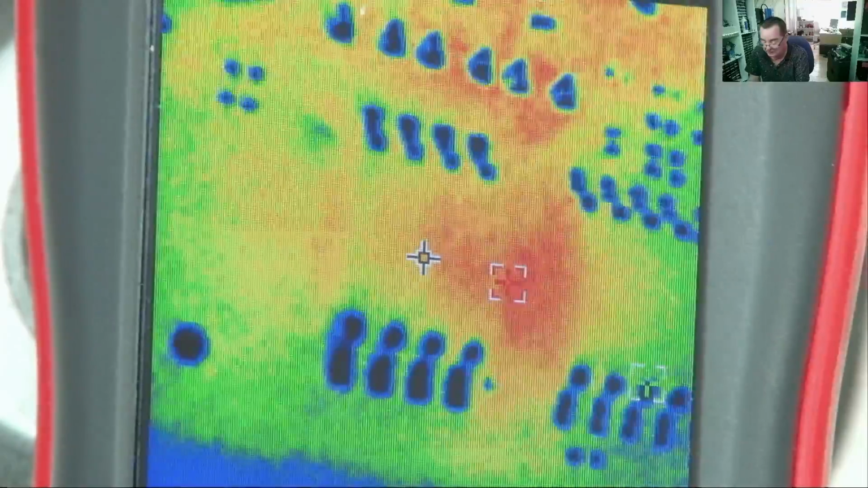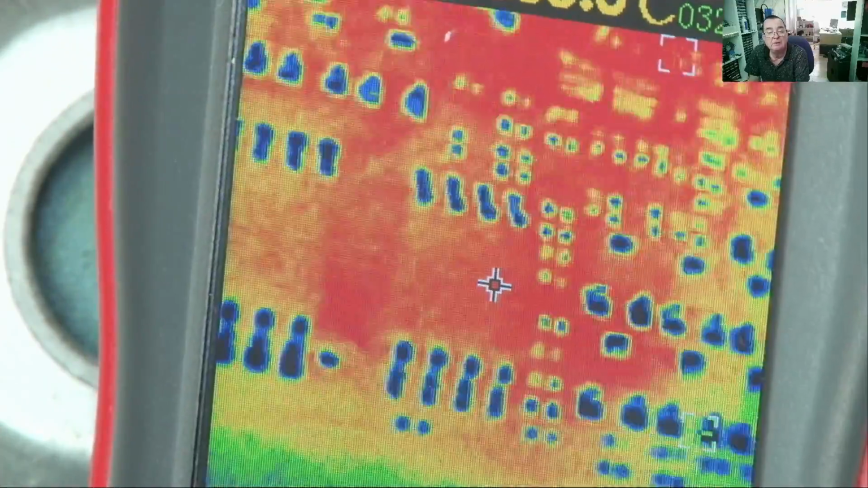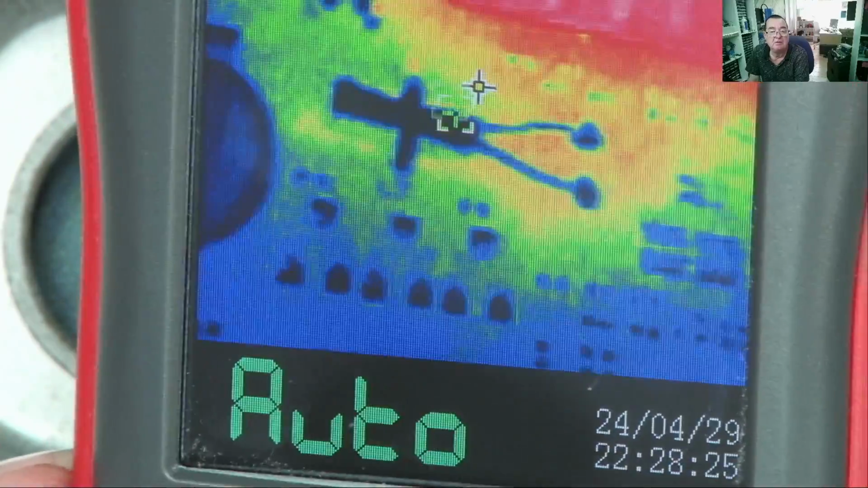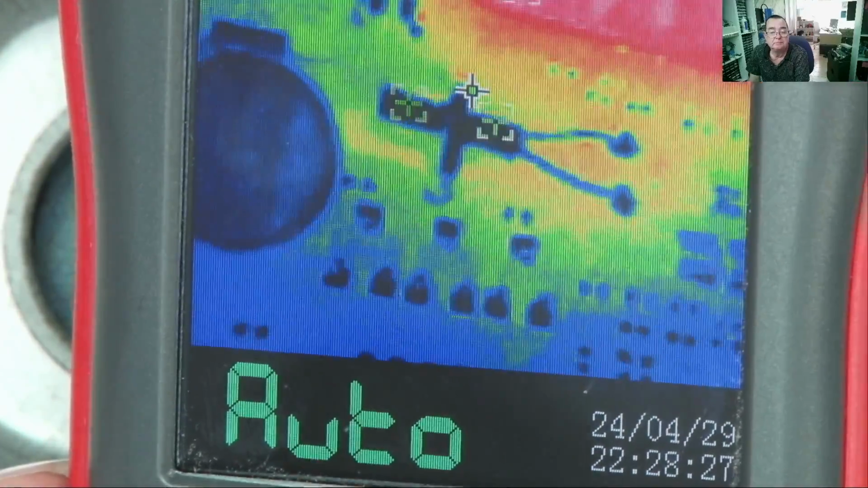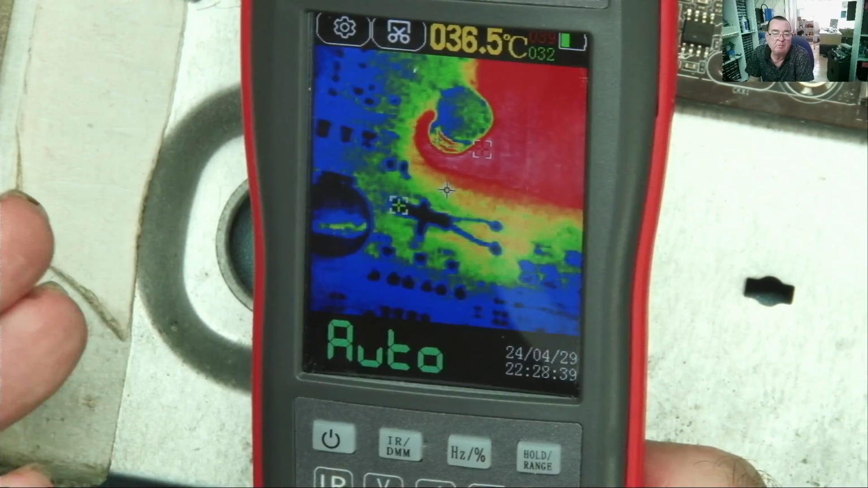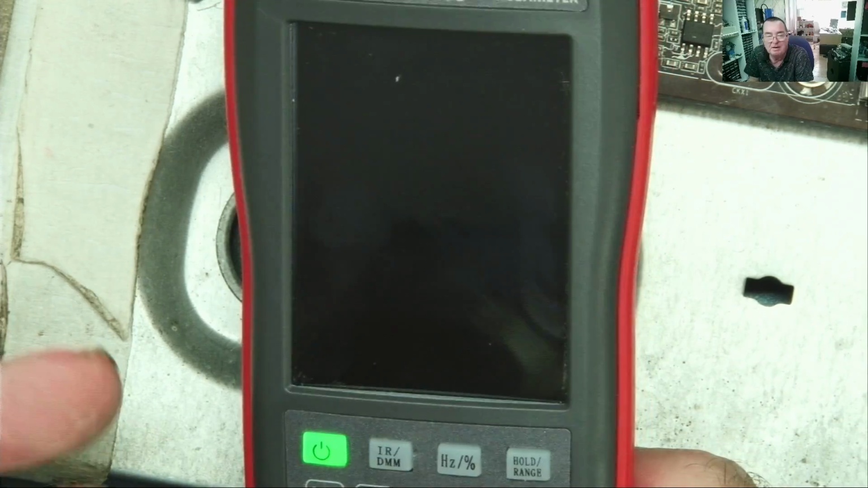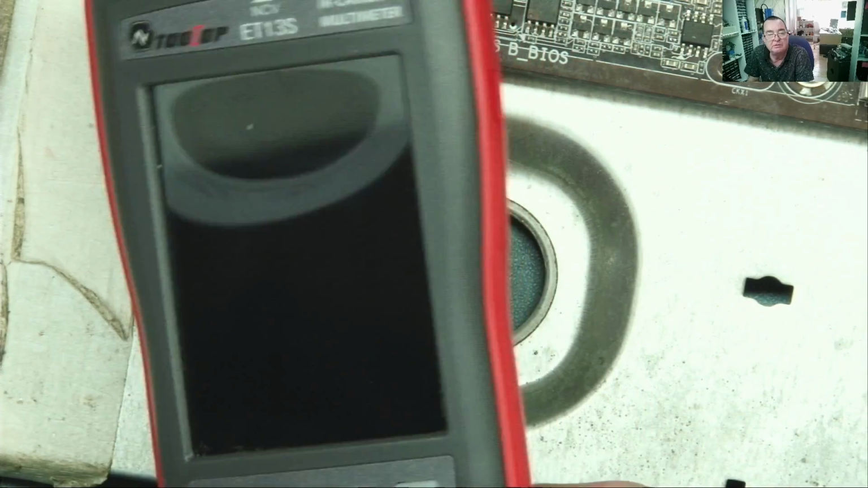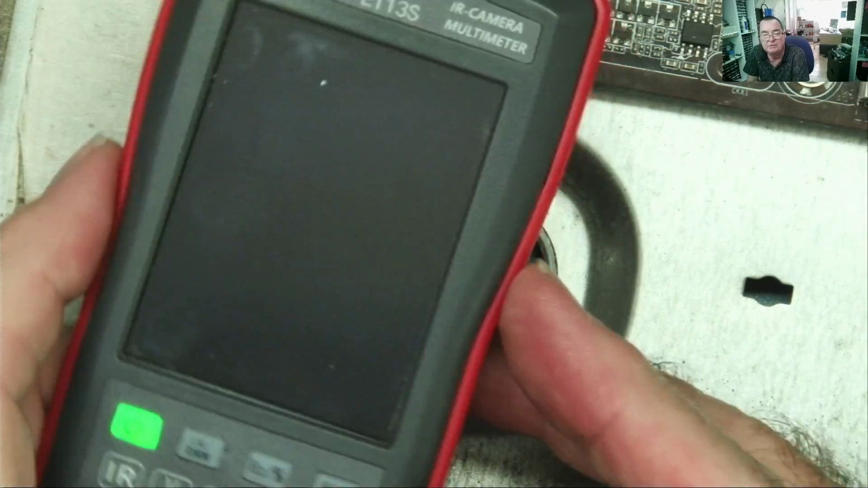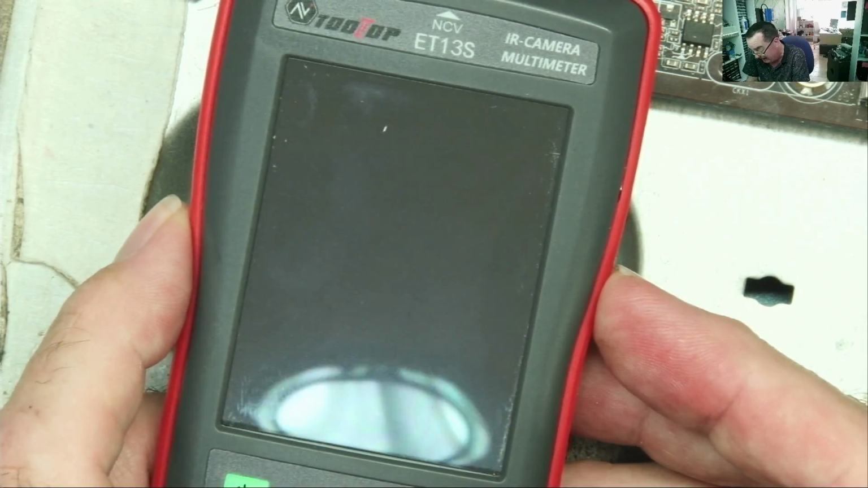Yeah, look at that. You see, so you can see all those tiny little components, yeah? All of them. So the thermal camera, I think, works really well. And for the price of this, for a thermal camera with 192 by 192 resolution and a decent refresh rate, that is pretty good. Okay, as far as I can see, you can't connect this to your computer or something to view on a bigger screen. But there again, not all thermal cameras actually do that anyway.